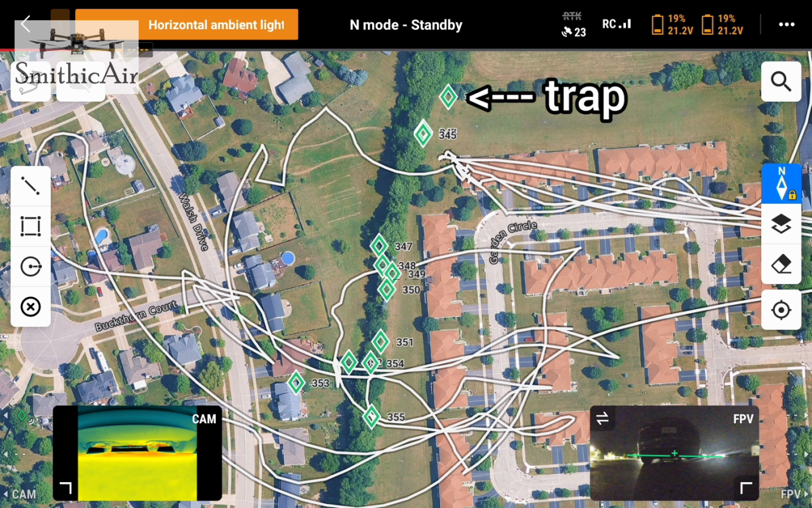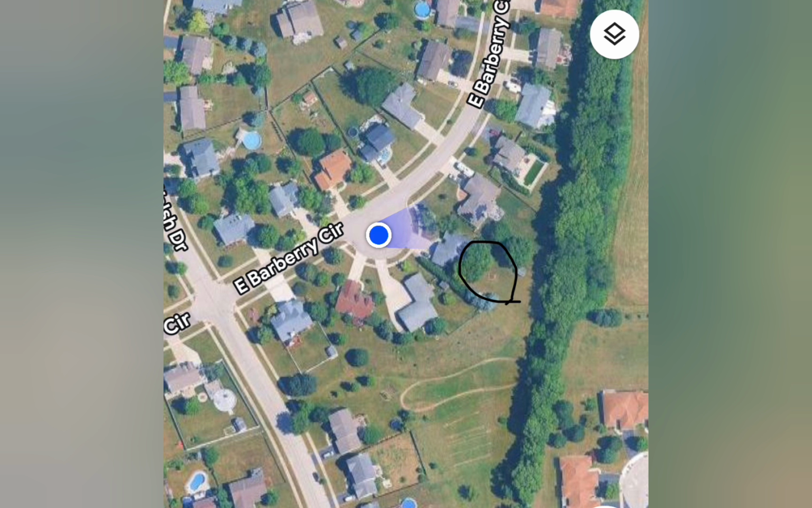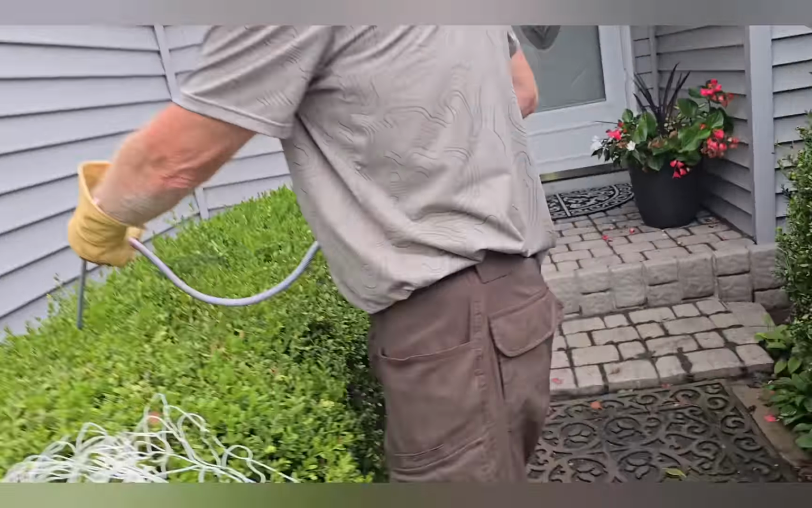So this is actually the route Charlie took after I found Charlie. The volunteers that had joined me decided to move a trap, and the dog went all over the place, including right by a house. BFF came out the next day and was right at the end of the search, had one more battery left, and had circled this spot on the map as his last place where he had seen Charlie. I was on my way, and before I could get there,